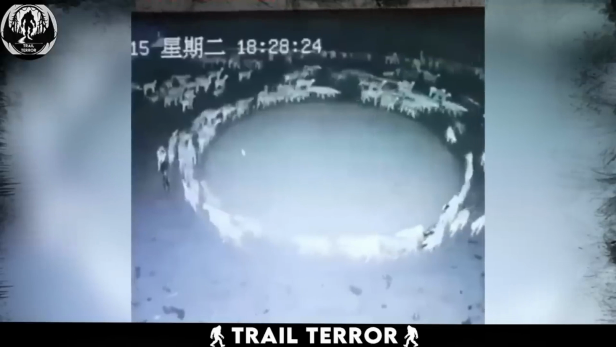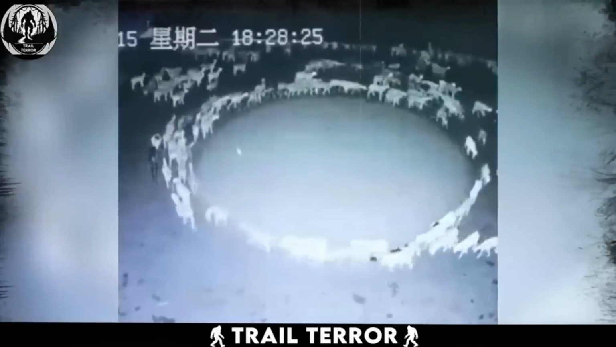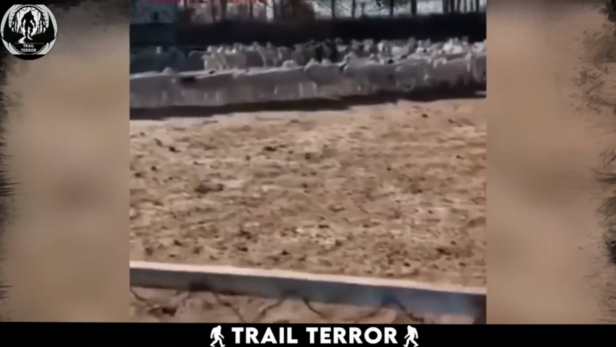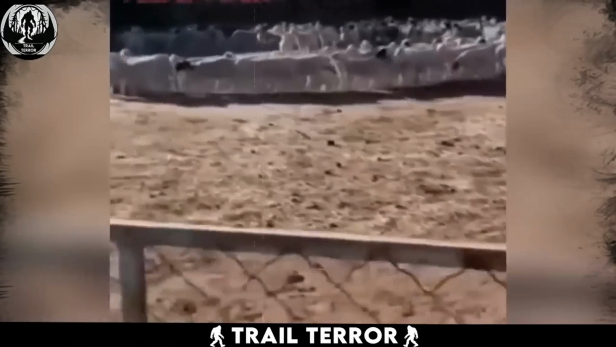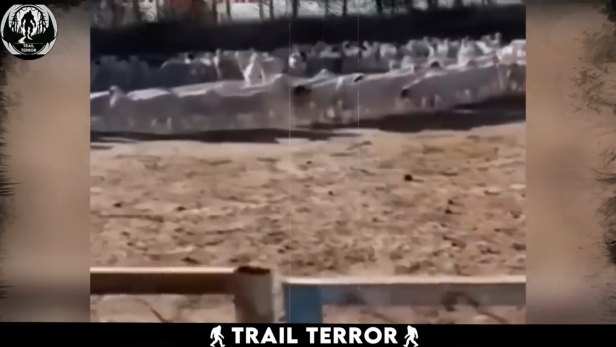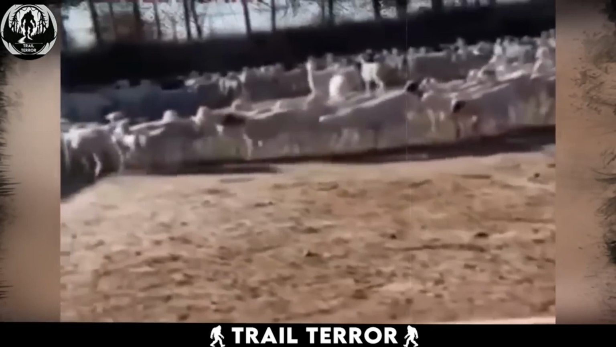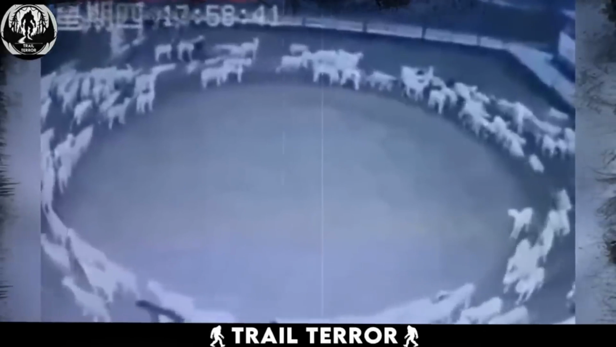An unexplained phenomenon occurred at a farm in Baotou, China, a couple of years ago, when a flock of sheep began moving in a circular pattern for the better part of 12 days straight. According to the sheep's owner, the procession began with just a handful of sheep until hundreds more started joining in. The reason behind this mysterious phenomenon remained unknown, with everyone on YouTube coming up with their own theories. Some even said that the sheep had a disease or something. If anyone watching has any idea why they are doing that, please share in the comments.